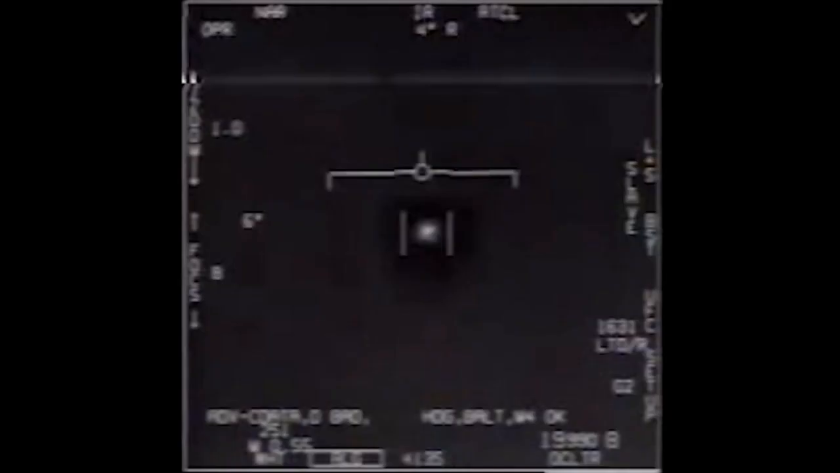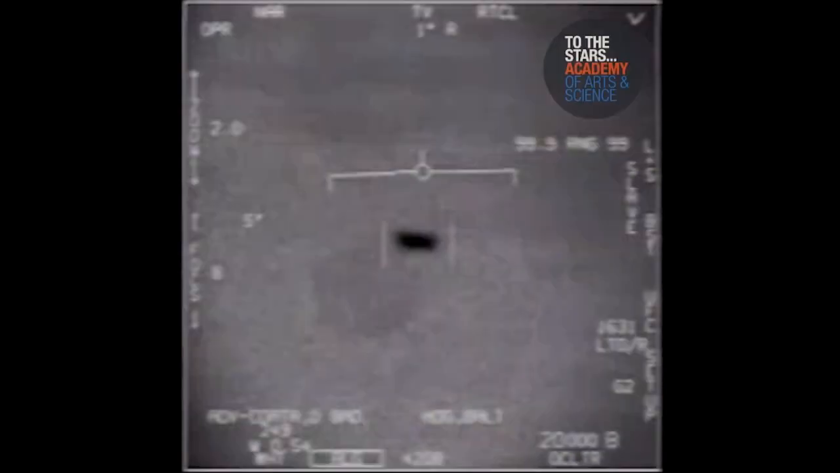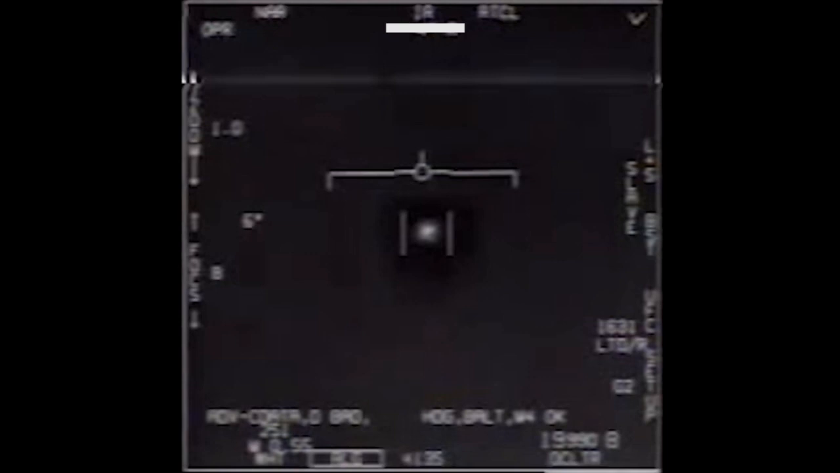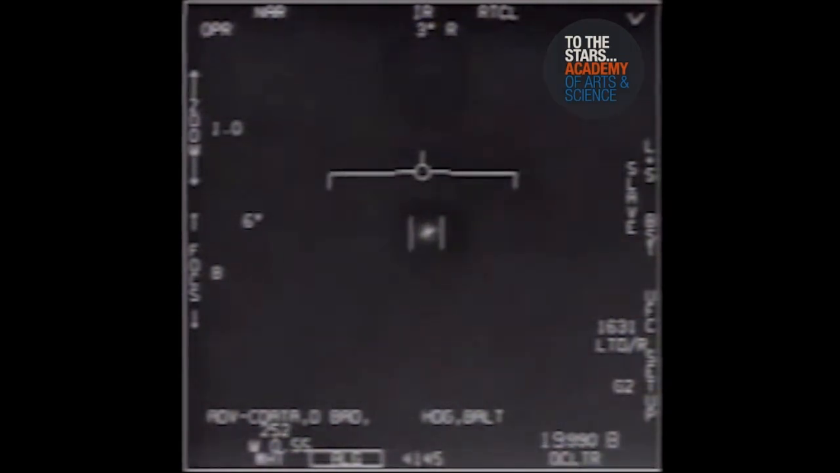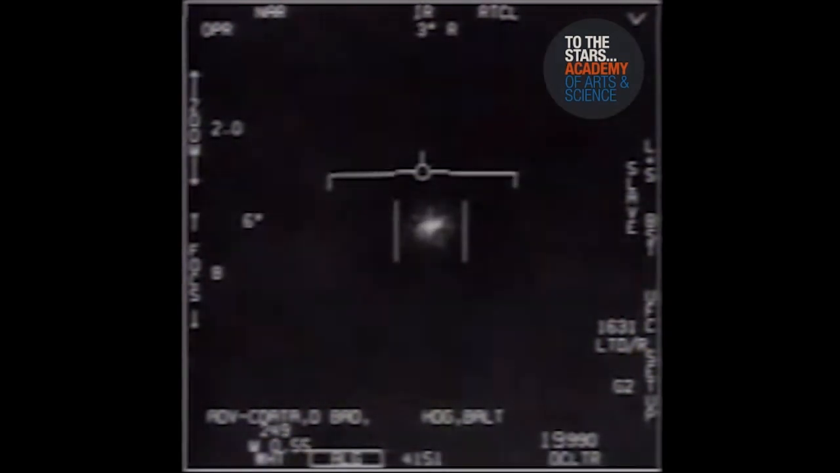In this video the display will be switched back and forth from infrared to TV mode, as it is displayed on the top over here. And you can also see that the pilot is now at a lower altitude of 19,000 feet, which was previously 25,000 feet. And you can also see the object is stationary. The pilot is now locked on the object in infrared mode, and as you can see over here, the weapon sensor operator has zoomed in from 1.0 to 2.0.